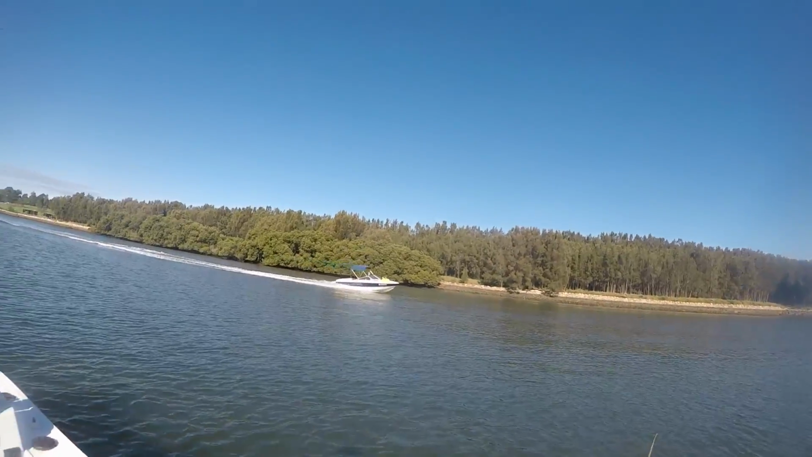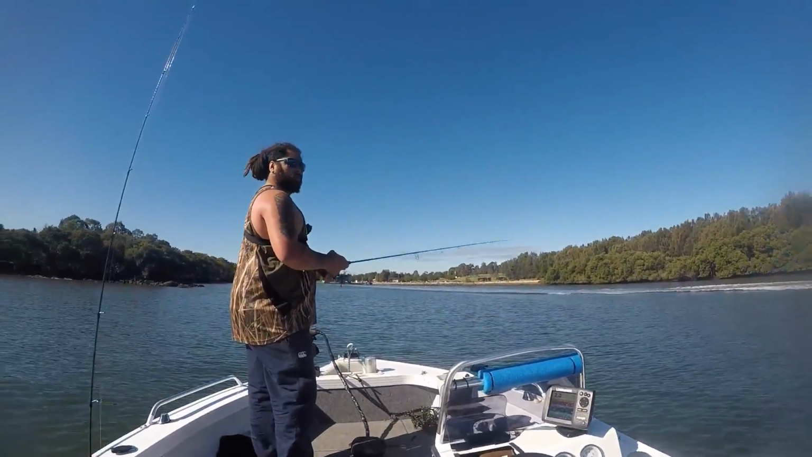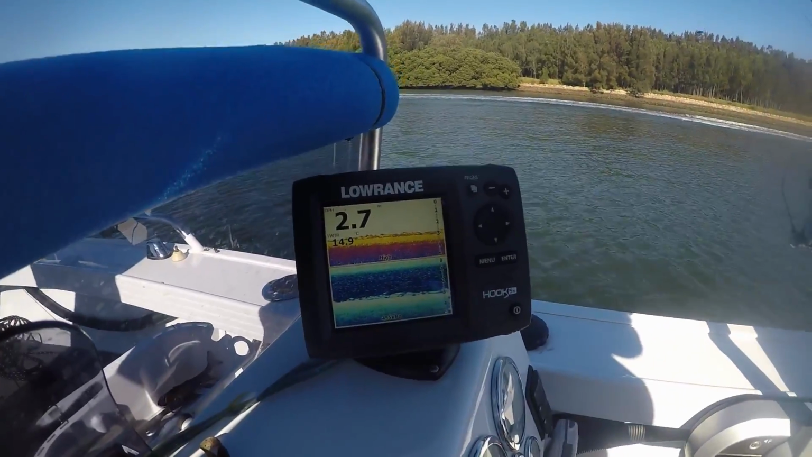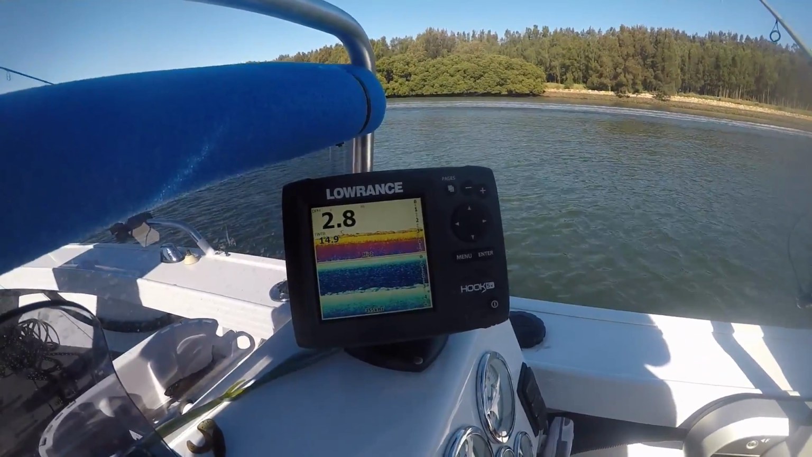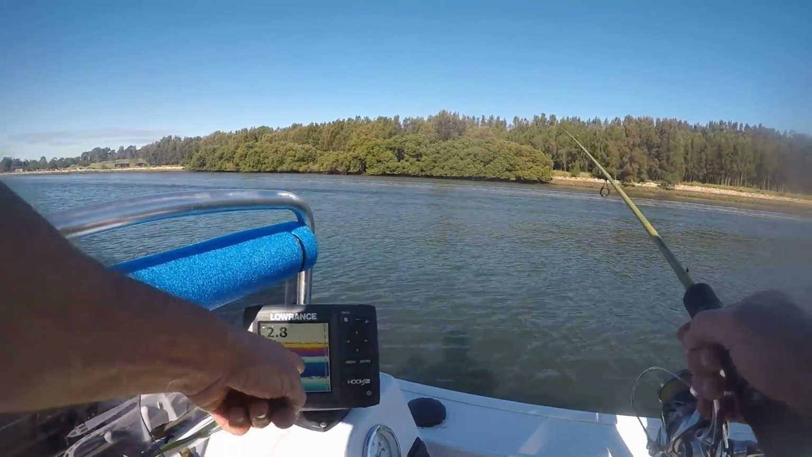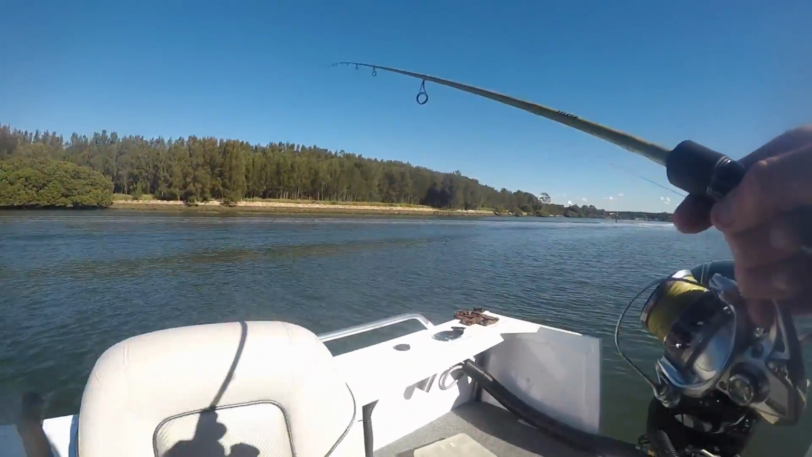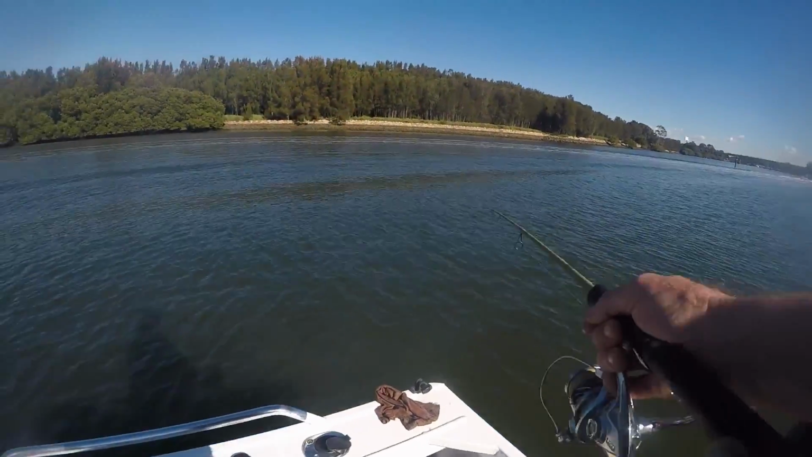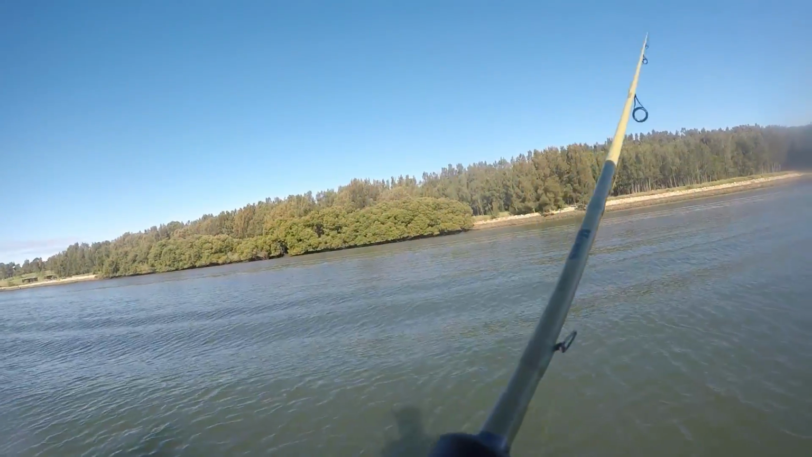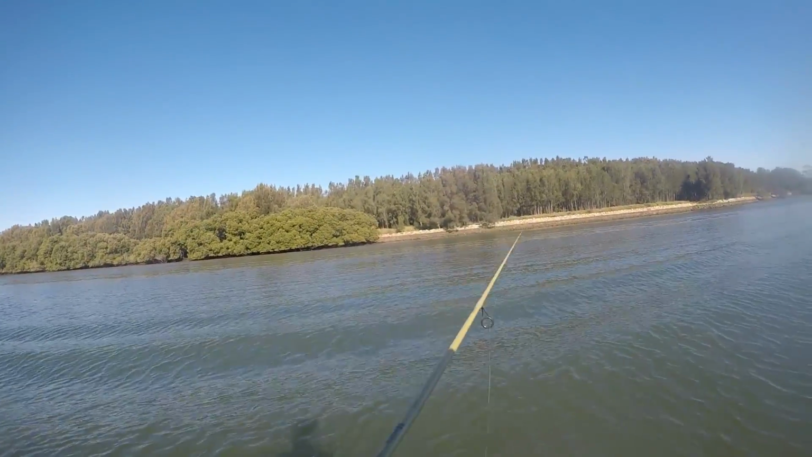But yeah, there's hundreds. We just got half a dozen flathead coming from the bridge down, and not one single bream. And then we drove through this school coming up, and now if you finally hit it, it's bream, full on, just little ones. And then the timing of those two fishers worked out really good.